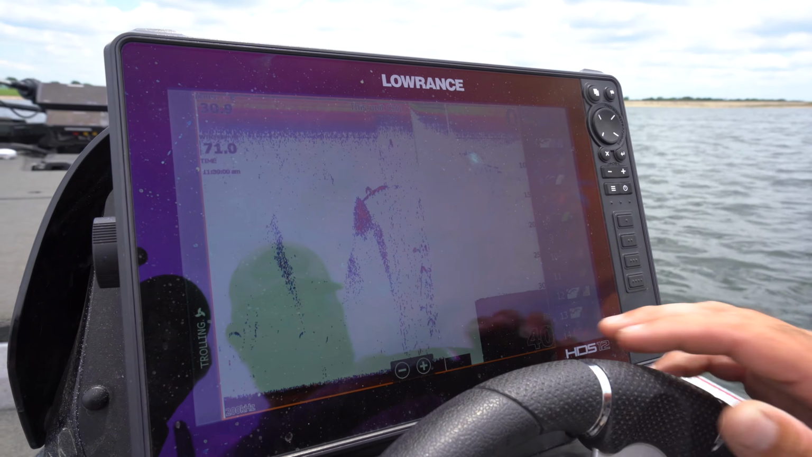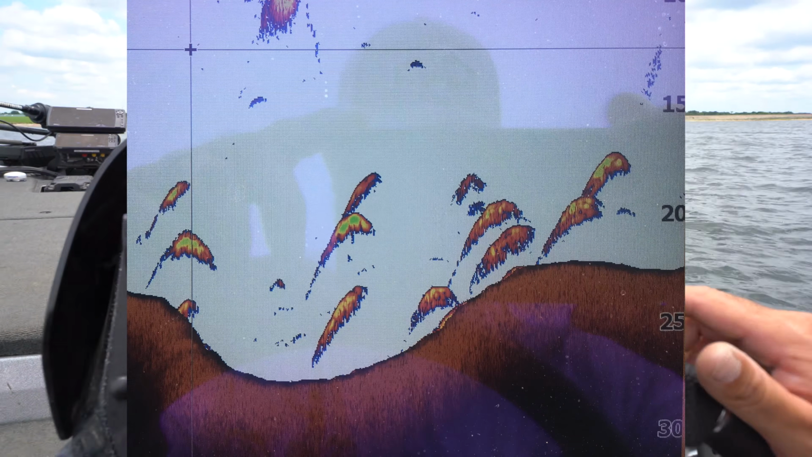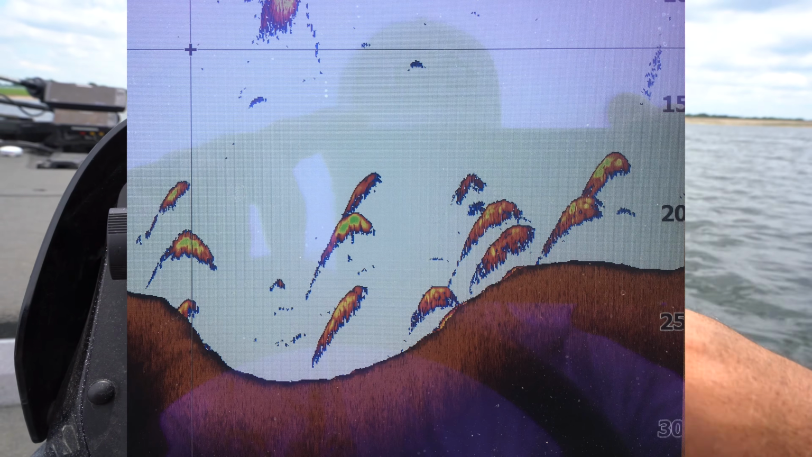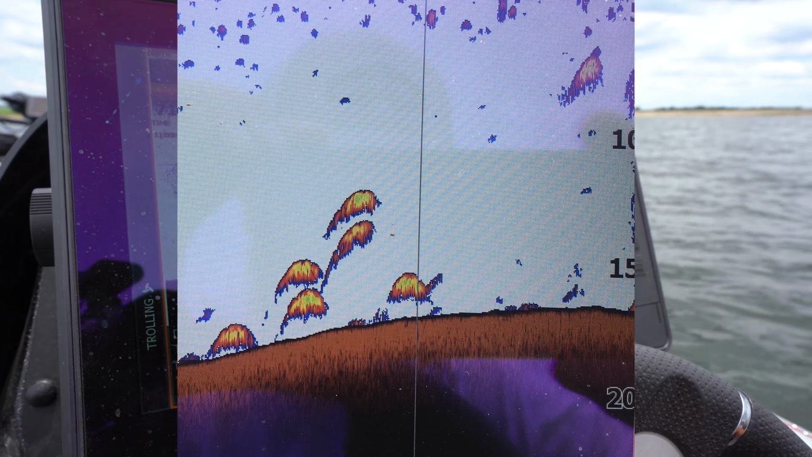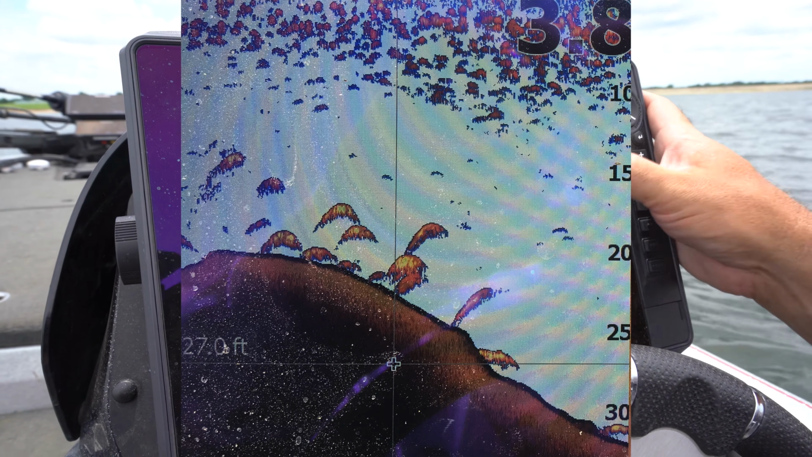I prefer palette 13. It shows the bottom very clear because it has a brown bottom. You can't see it right now because I don't have any fish icons, but I'll overlay some shots of fish if I can. You can kind of see a little bit of a fish arc right there. You see that little tiny fish arc? It's got the yellow in it. Well, if you get a big dense fish mark, it'll show like a green center to it. And to me, I really like that.